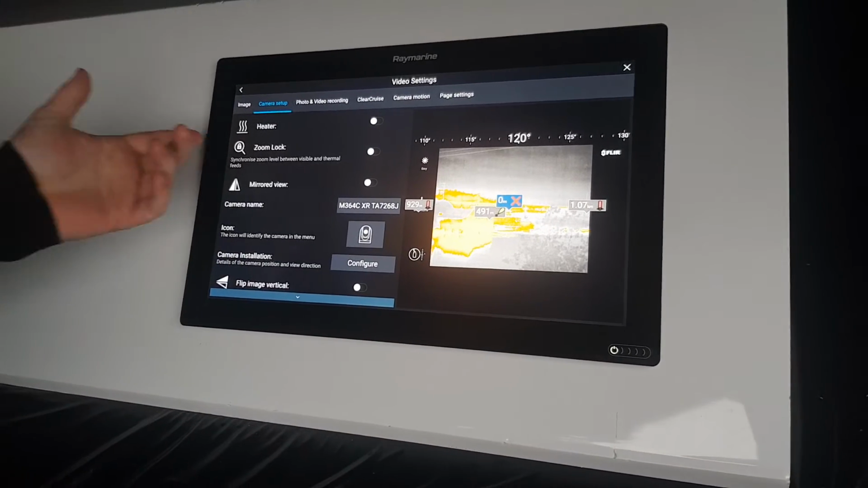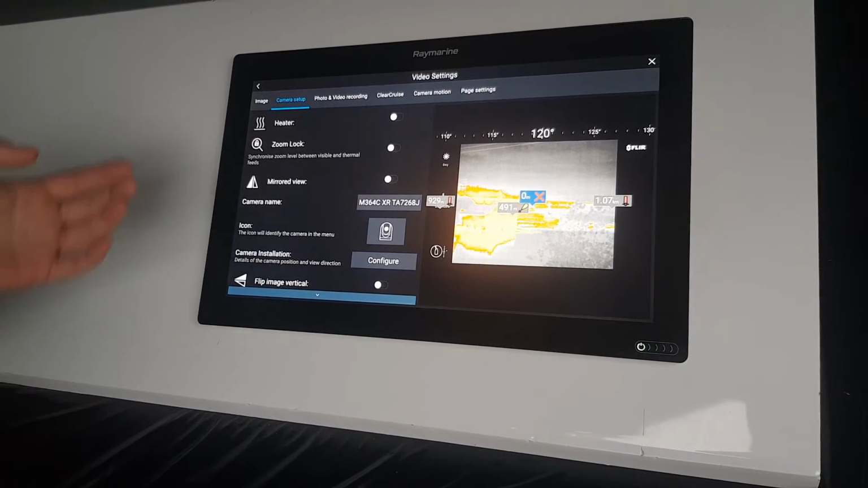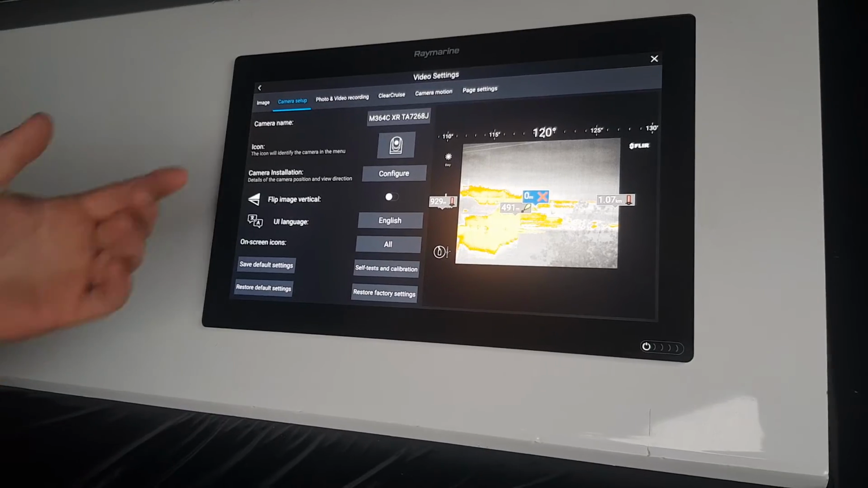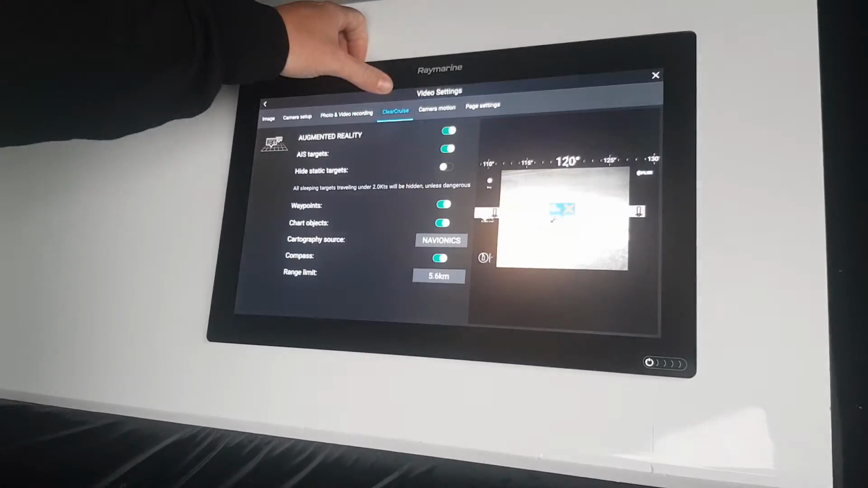The other great thing is it's got a heater built into it, so it helps to deal with those cooler mornings. And then you've also got a whole bunch of other features. You can flip the images vertical, you can mirror the views, you can do all sorts of quite cool features with it.